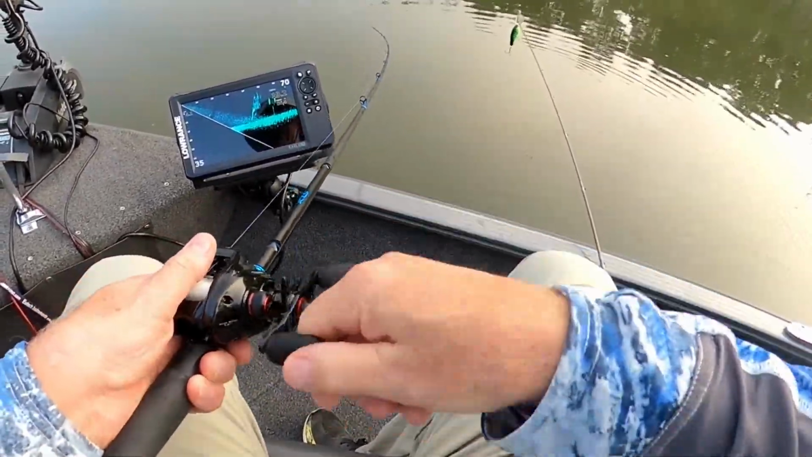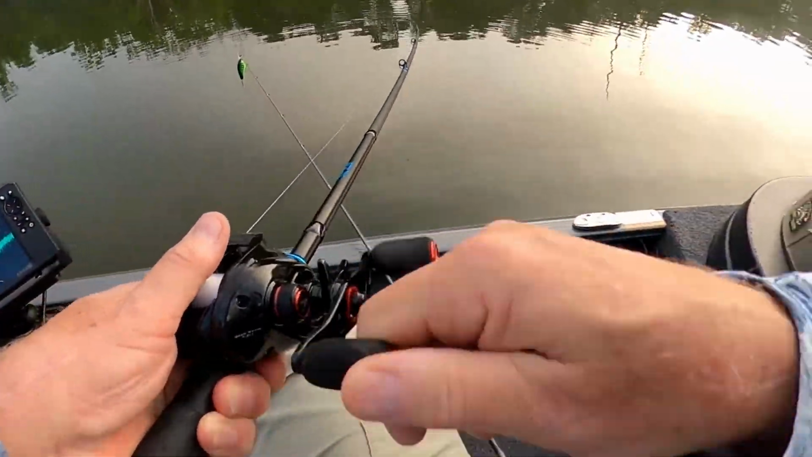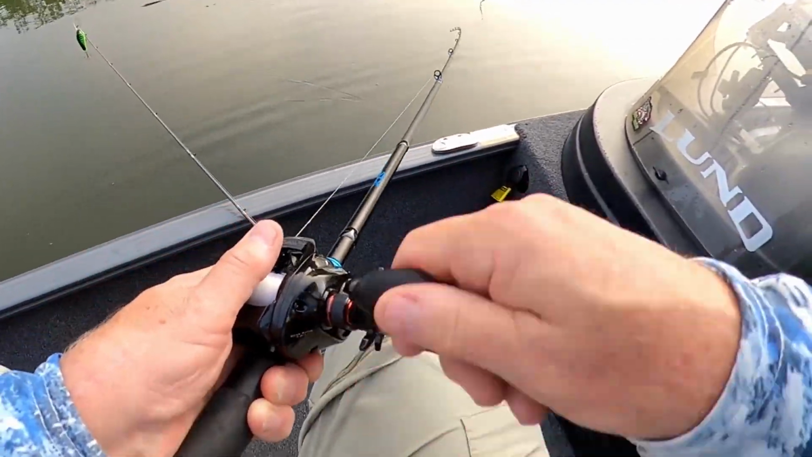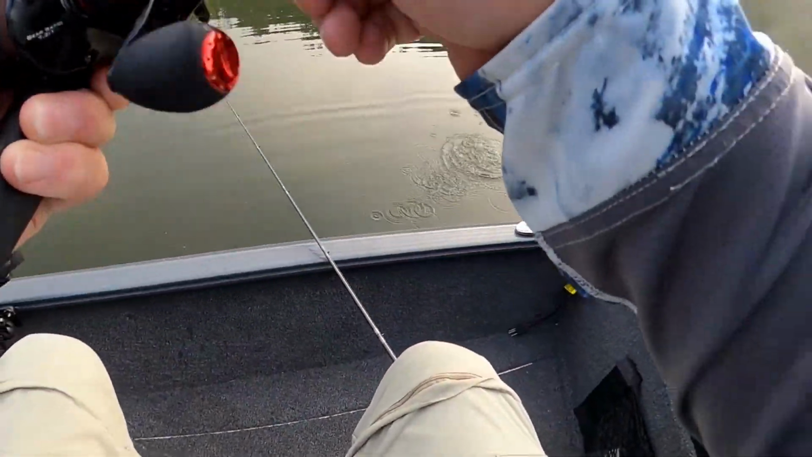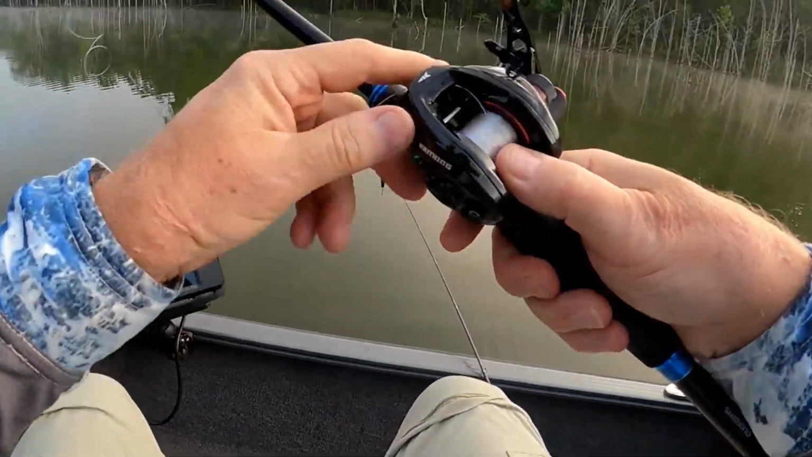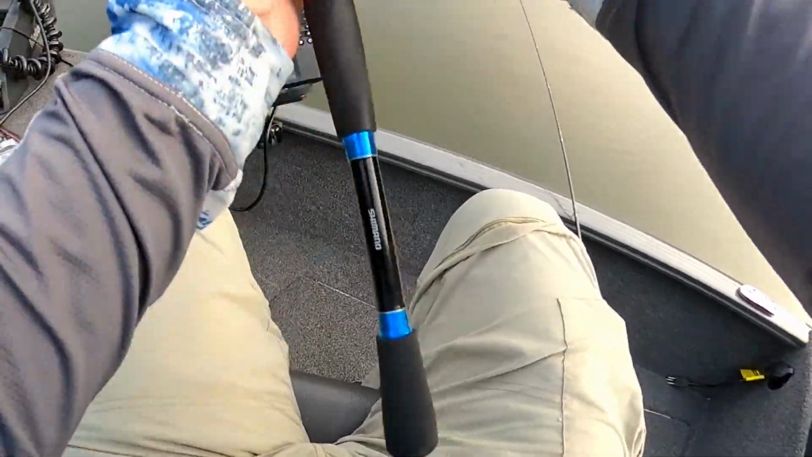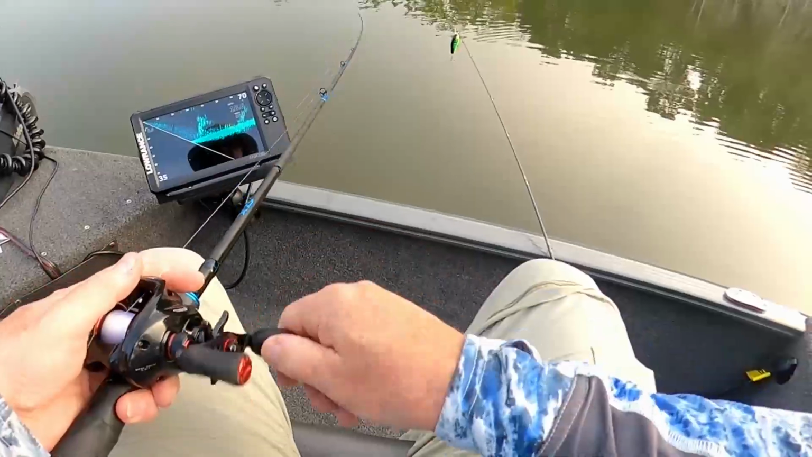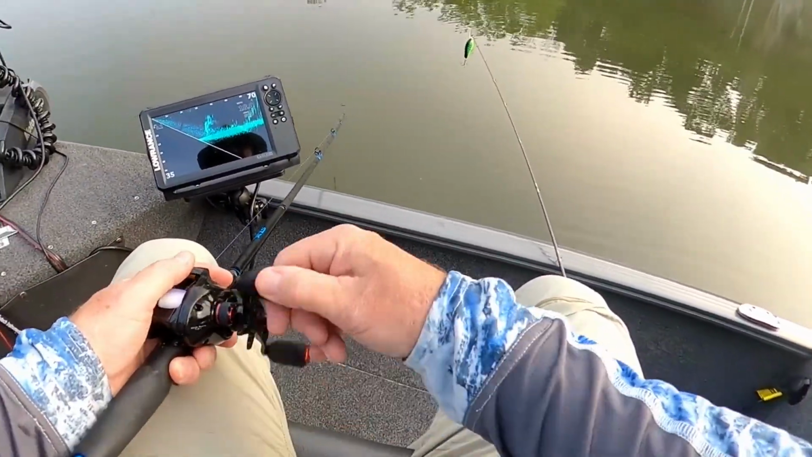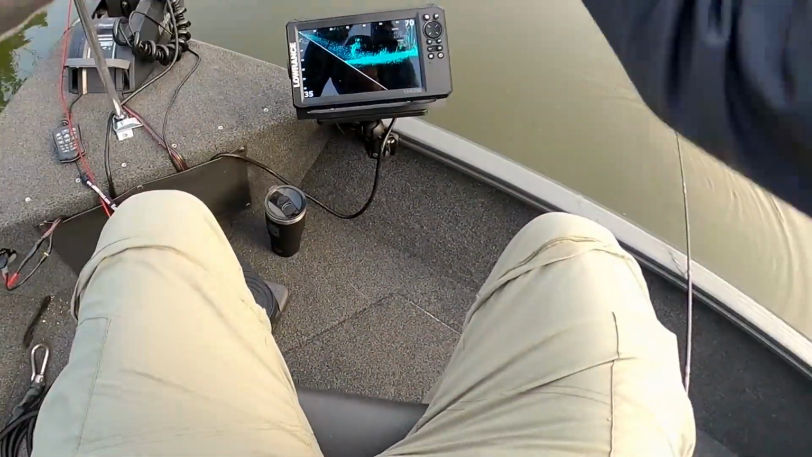Looks like there's a couple big fish out there on it too. Oh, there we go. I think I got one on. He's little. Where are you? Maybe I don't. Dadgummit. Must have hit a stump or something. Dadgummit. That's ketchup. Where's my bait? All right, let's do a better cast.